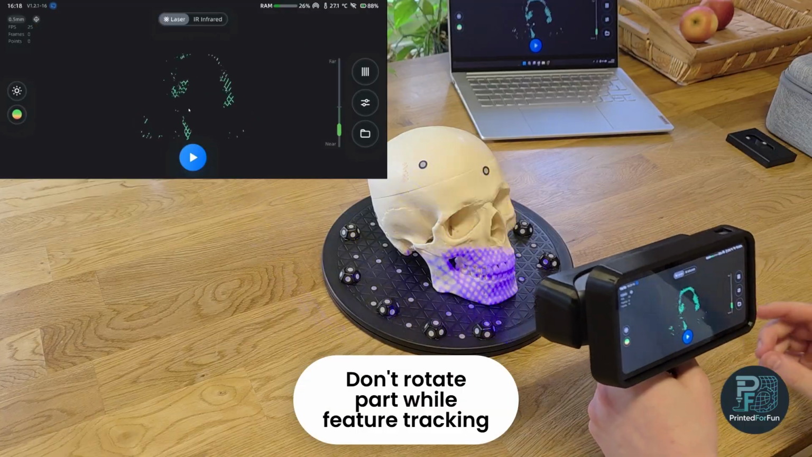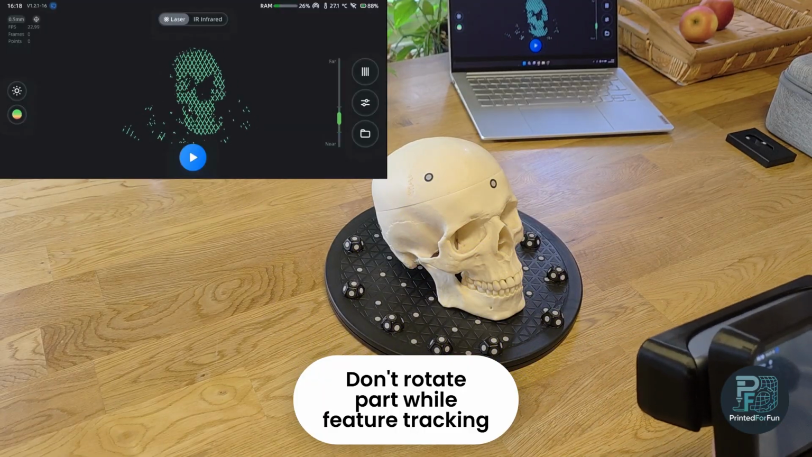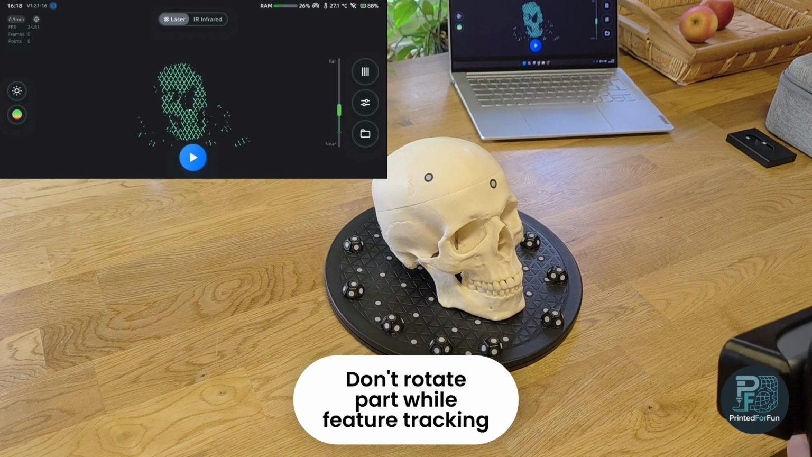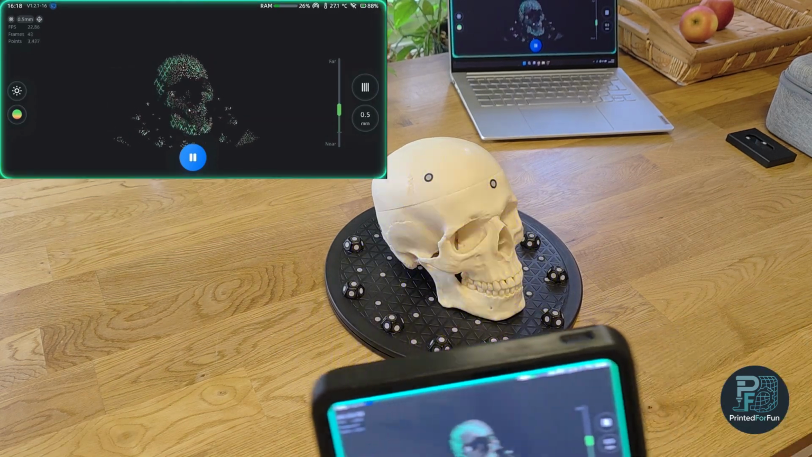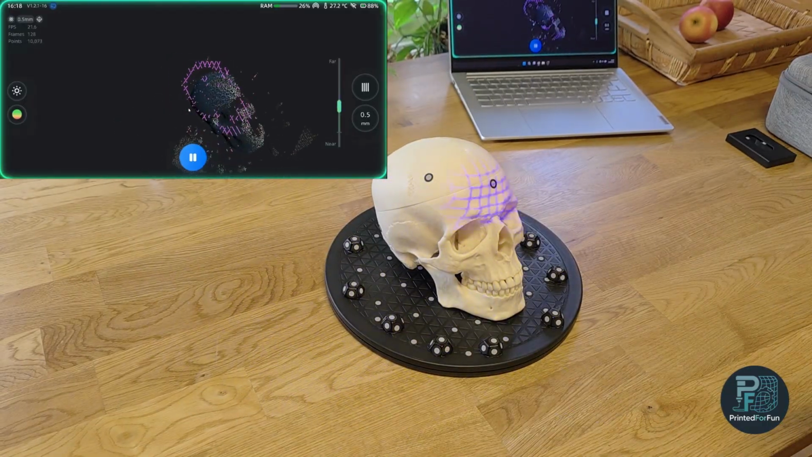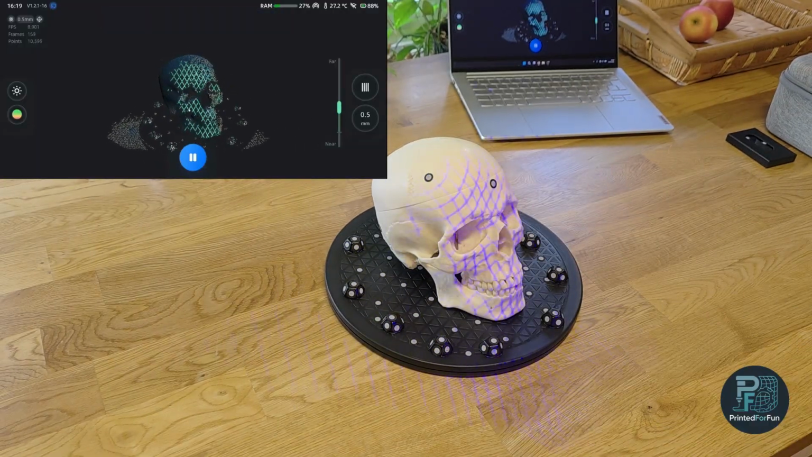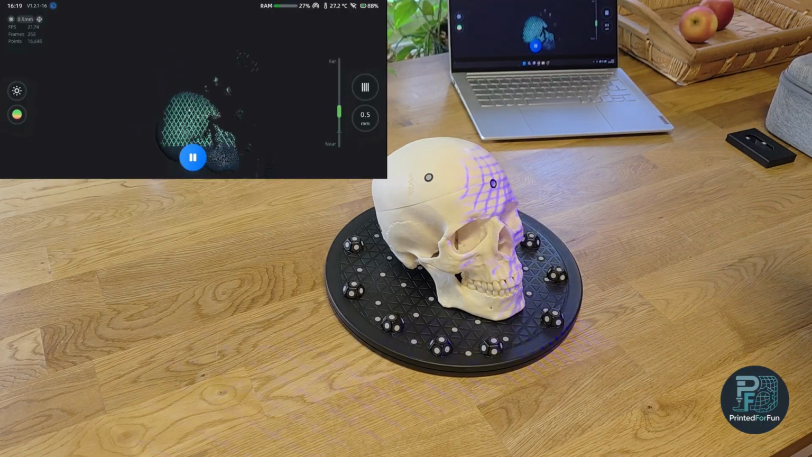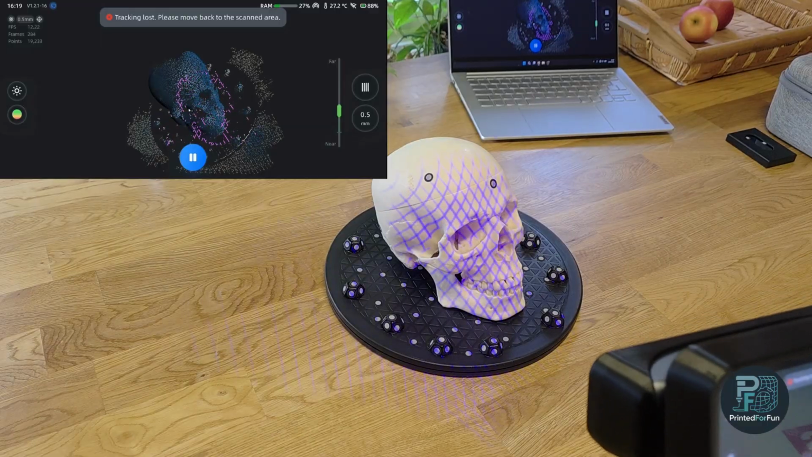The scanner is also using an IMU, so an inertial measuring unit. It's basically measuring the acceleration and the movement of the scanner for better tracking or to prevent spinning. I guess this is the cause, because if I now do not rotate the turntable, the tracking is vastly improved. So it doesn't lose tracking. My explanation is it is using an IMU for tracking.